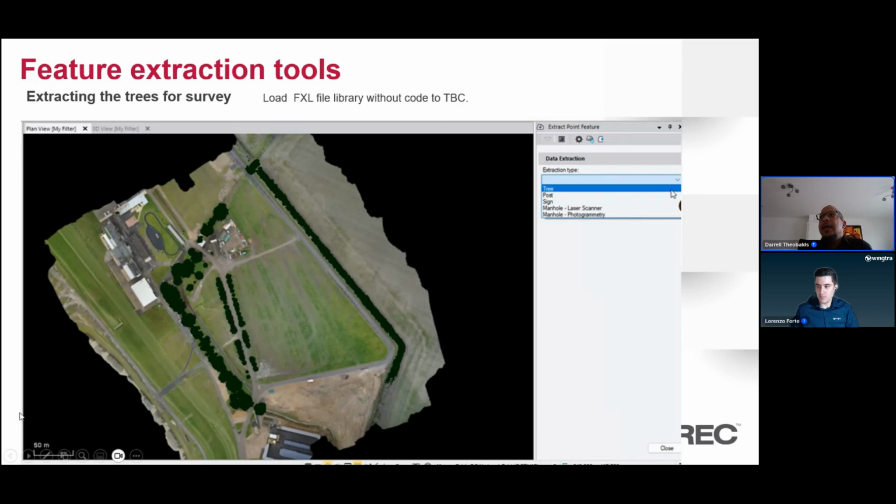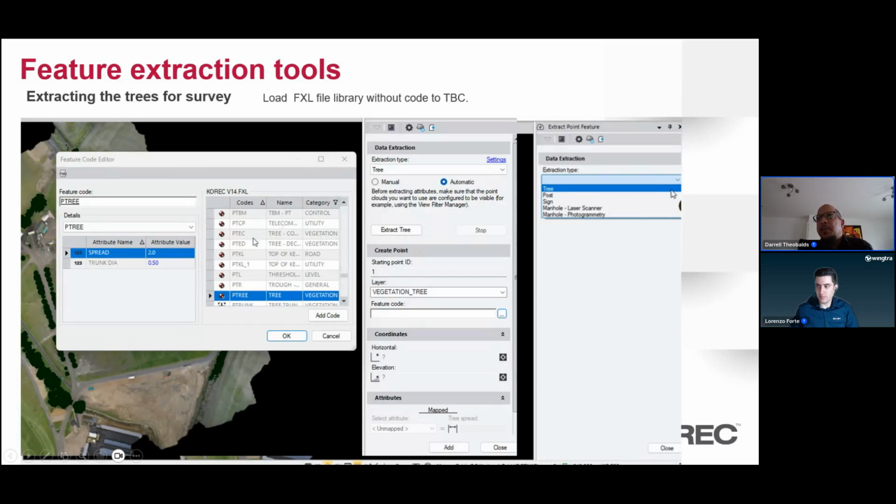So all I did was load the tree feature code and select the tree extraction type. I got it to do an automatic extraction and put in various controls. You can add things like the height, the elevation, the size of the trunk, etc. There are a lot of things you can do.